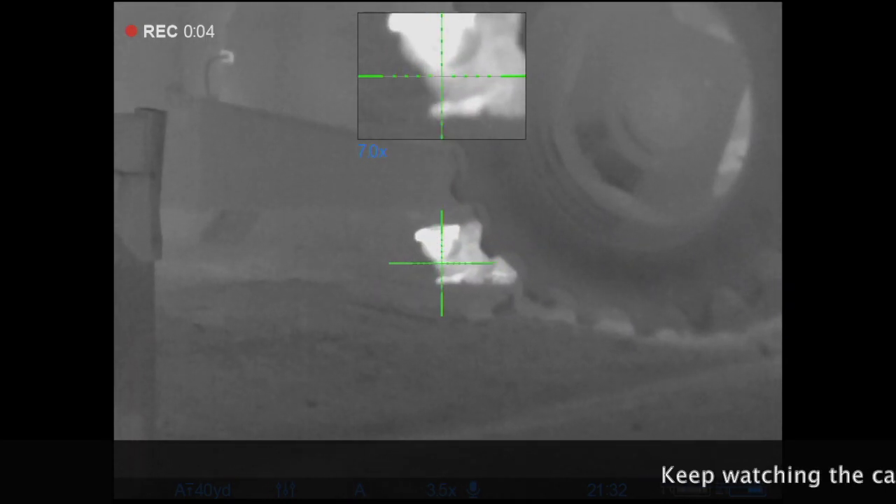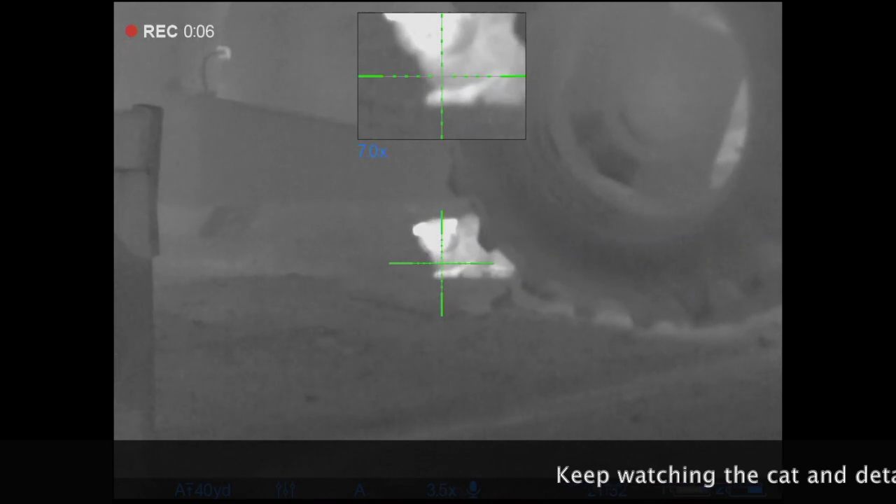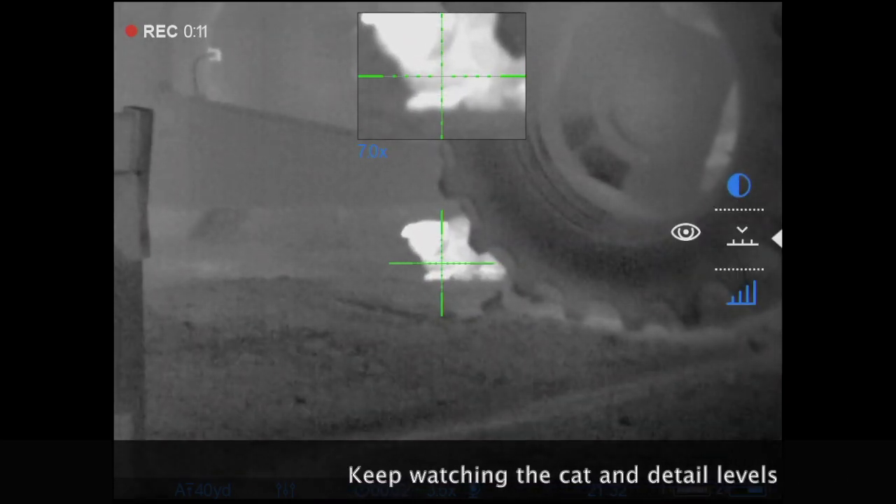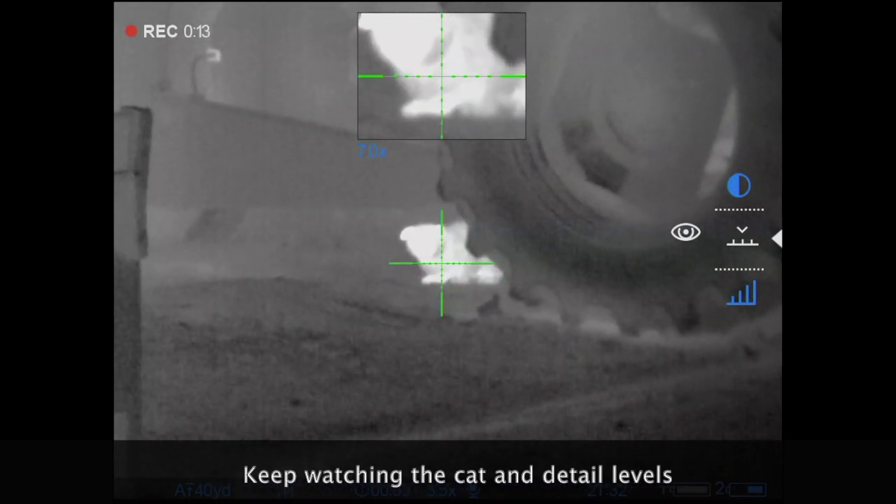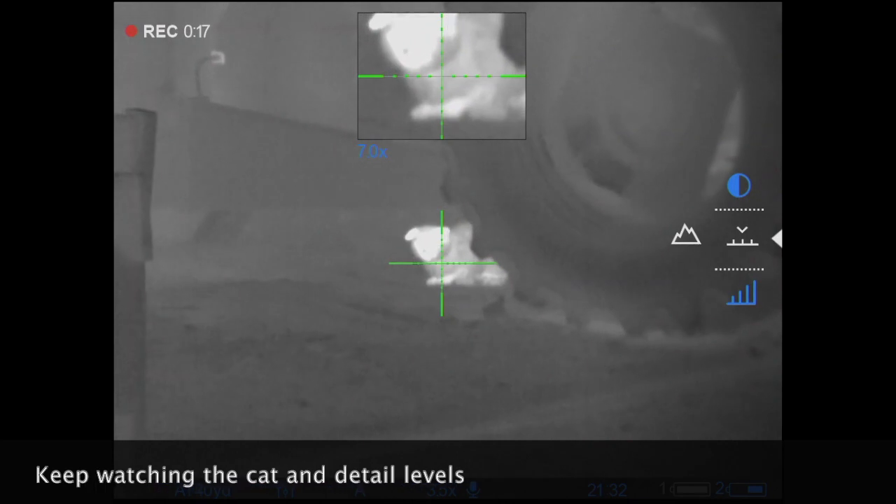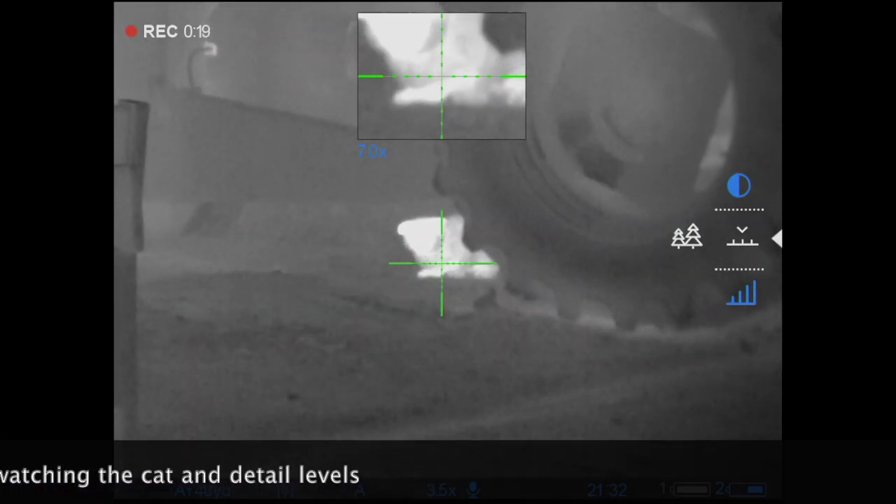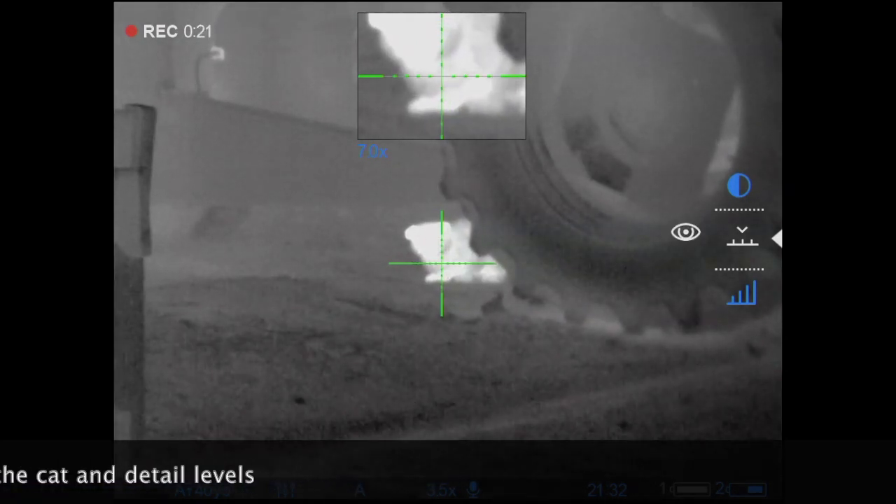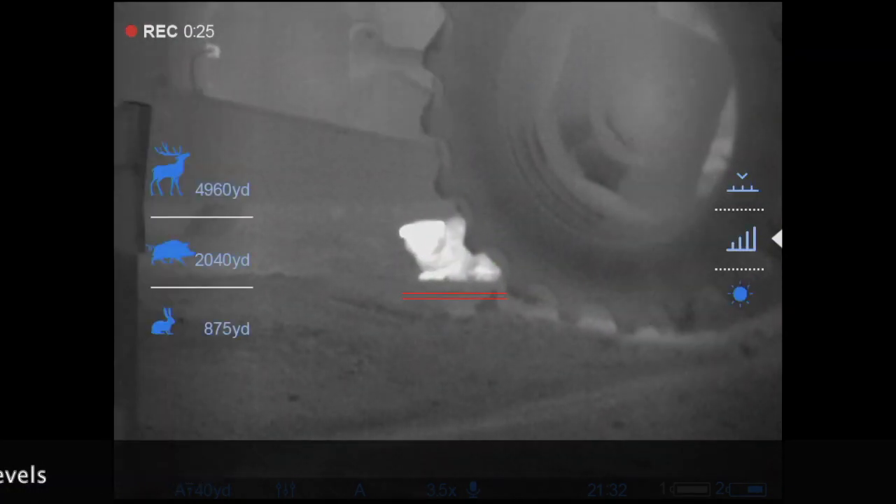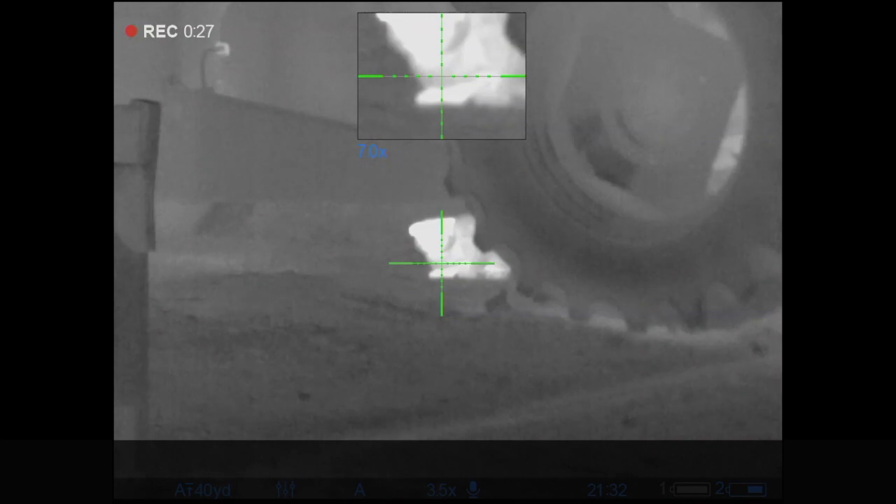This is what I get, and this is on identify. Look at that, horrendous, overly exposed. Rocks mode gives more detail, forest mode isn't as much. Rocks is the best because it's for hot subjects, as it should be.